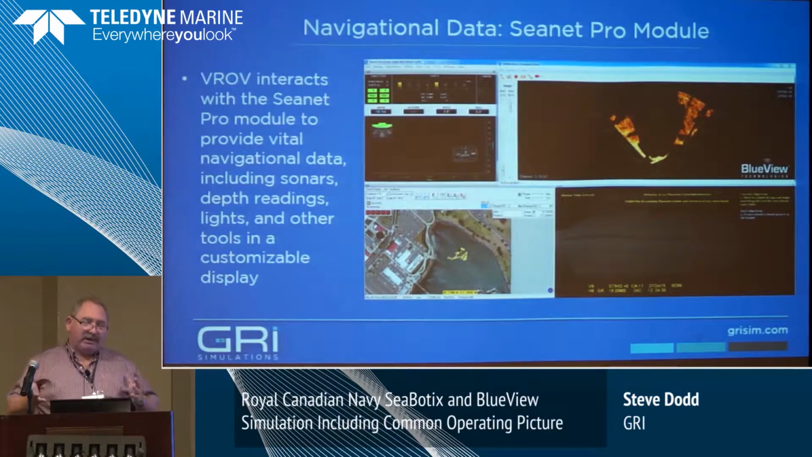So it's fully integrated with the Tritech control software, Pro module control software. It had 2 Tritech, a multibeam and a forward-looking.